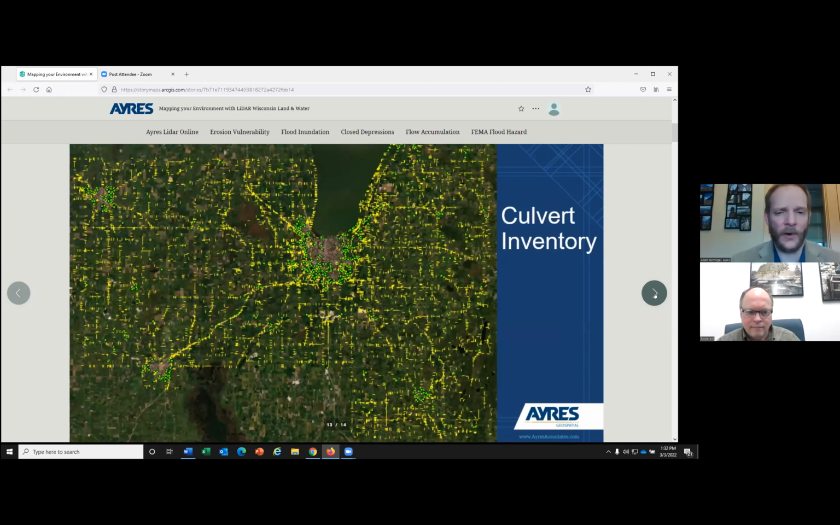I had mentioned that we do culvert inventories, just jumping around the state for various projects, how people are using their data. In Fond du Lac County, they were one of the early ones that asked us to look at creating a culvert inventory for them. We did that. We mapped 33,000 plus culverts in just Fond du Lac County. We're using a laser to find these things.